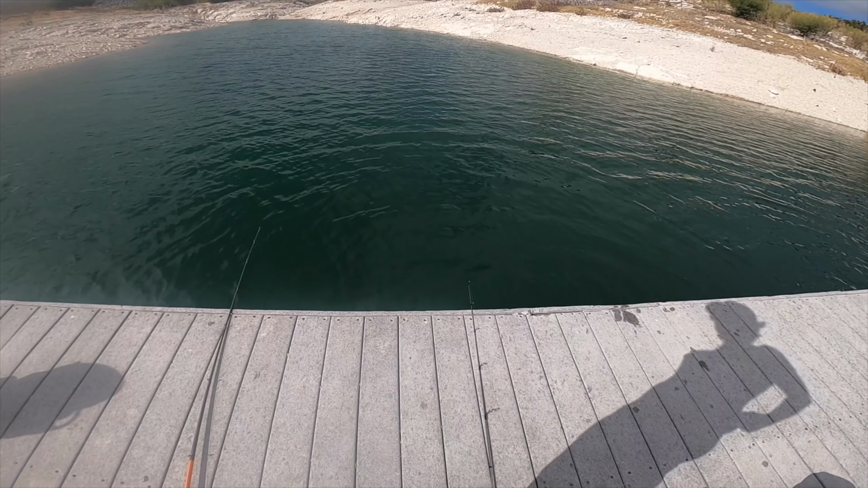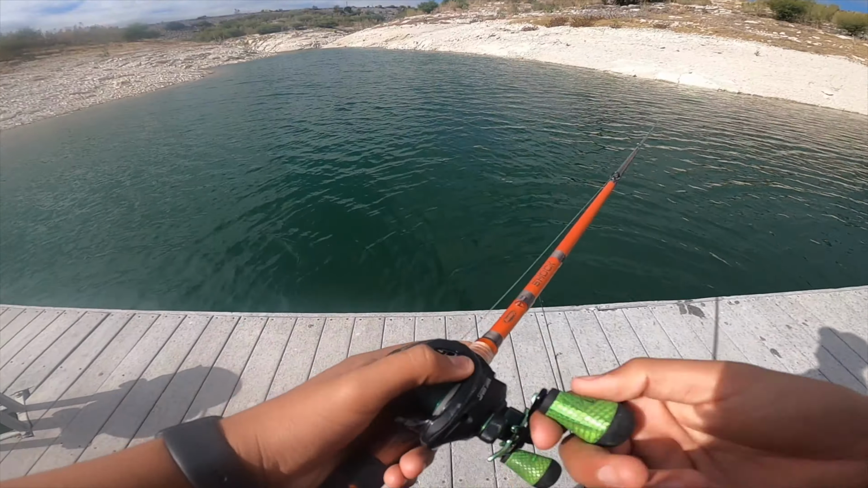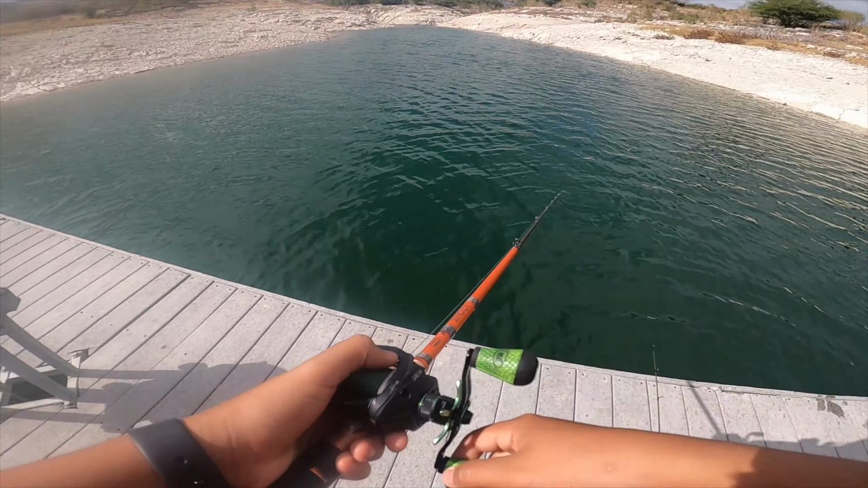I'm gonna fish for bass while I do that. That seems like a good technique. So hopefully we can land a bigger one. We've already landed some pretty decent ones. There are some pretty decent sized ones here, so there might be a big one under this dock.